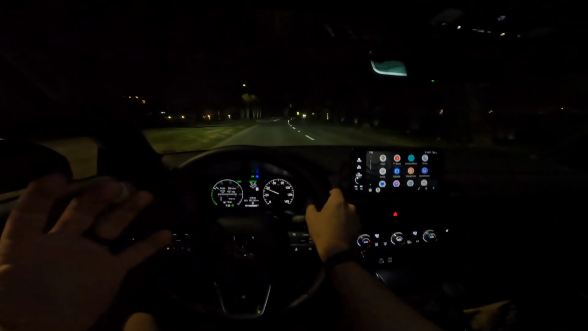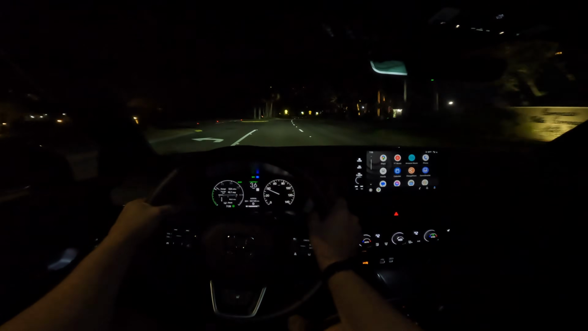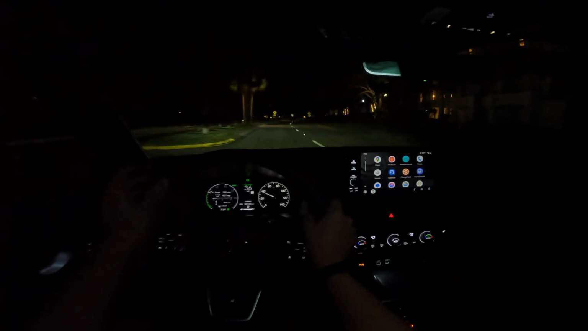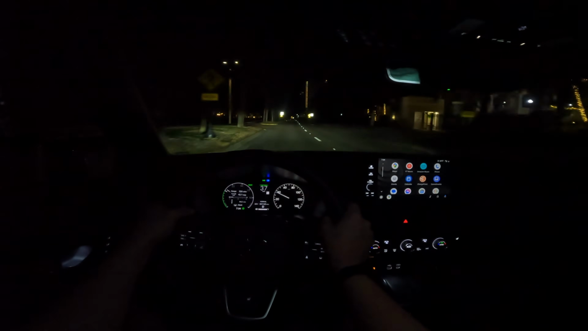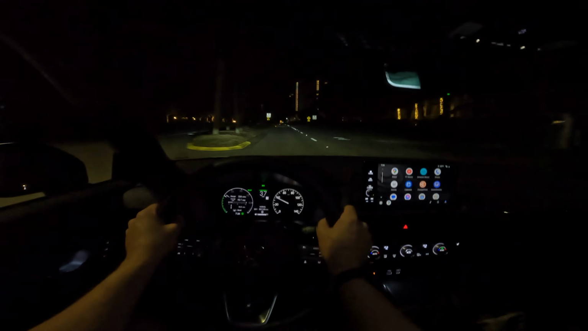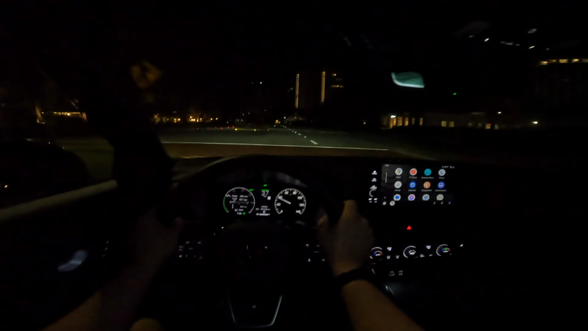The brights are on right now. They're insanely bright. I definitely don't feel like I need them. They actually detract from my visibility since they reflect off the signs so strongly. So I'll just keep my low beams on, and there's plenty of ambient light around where I'm driving right now.